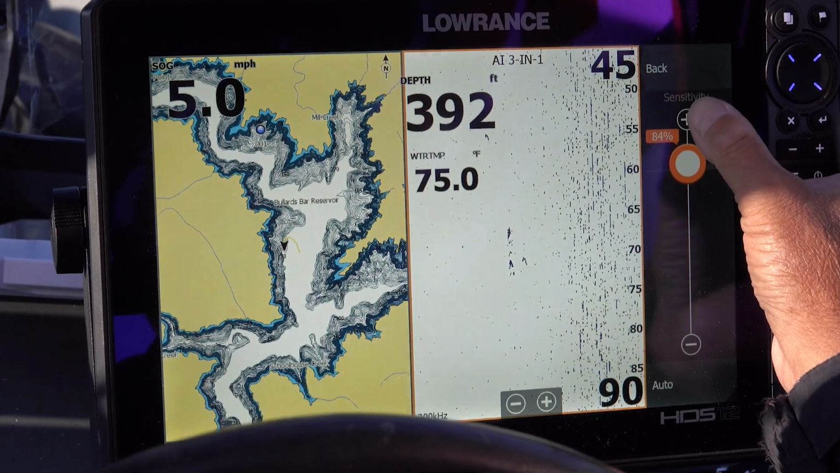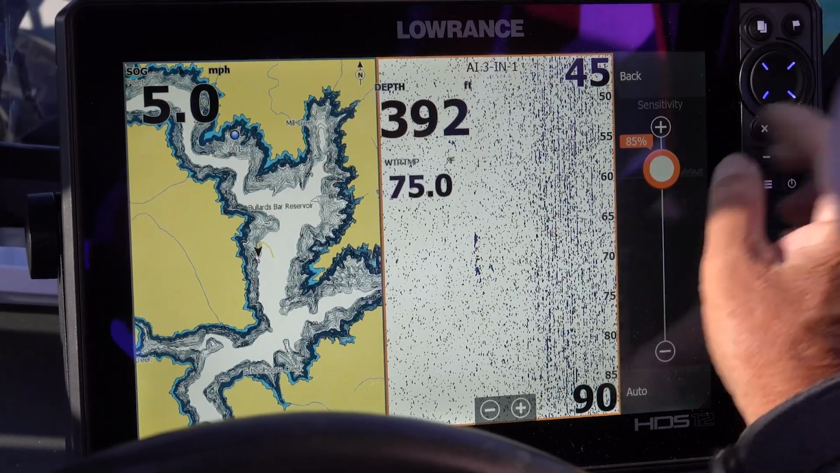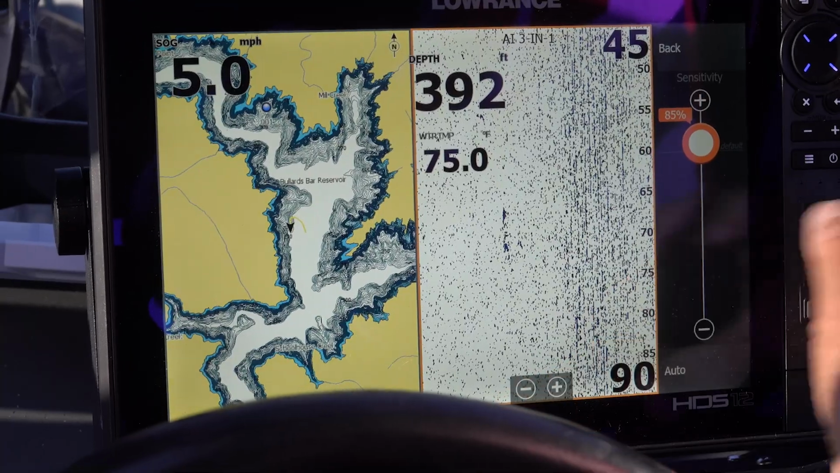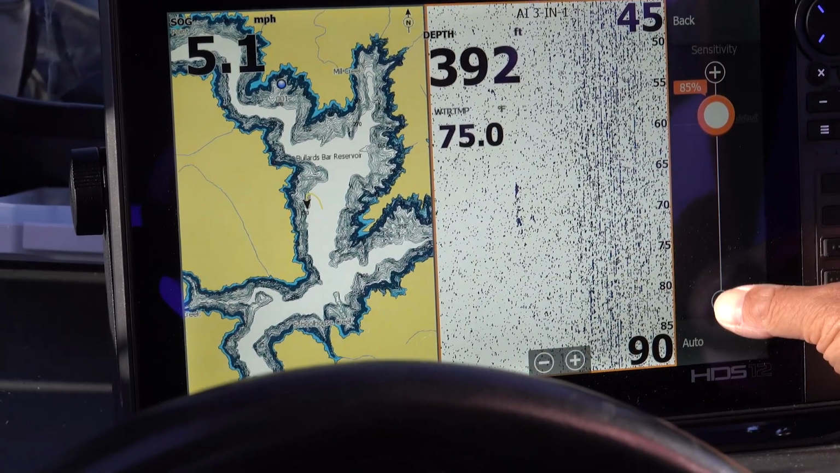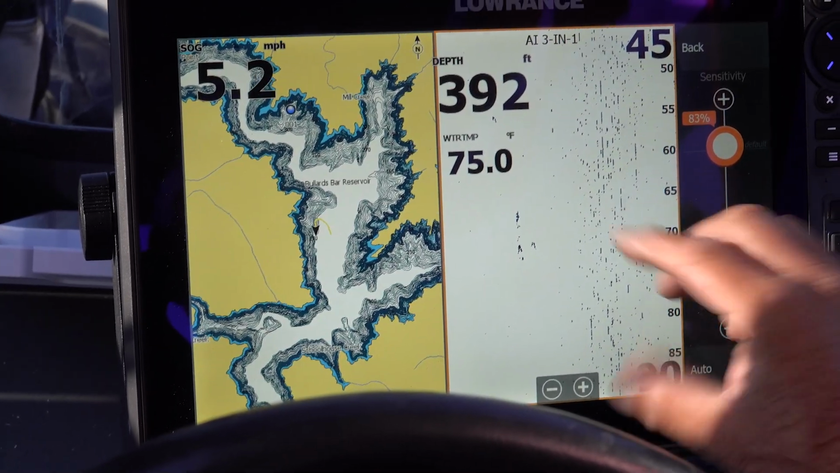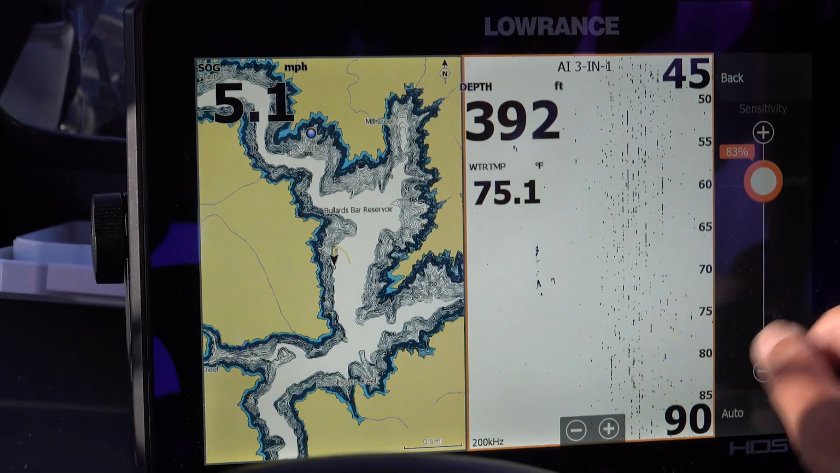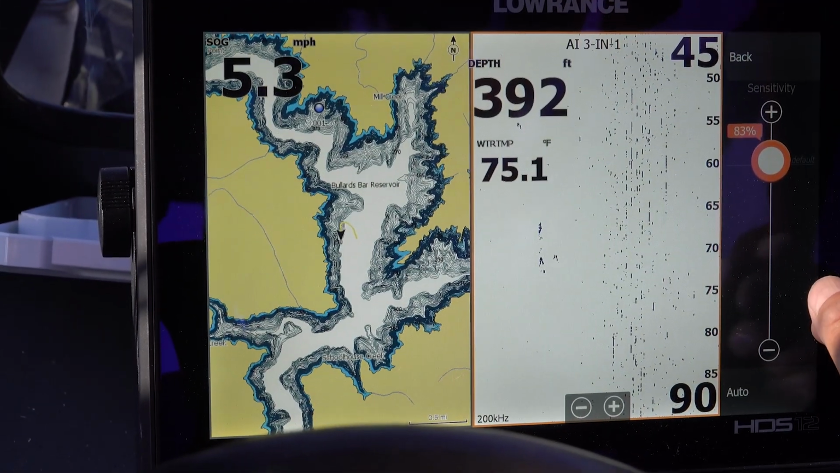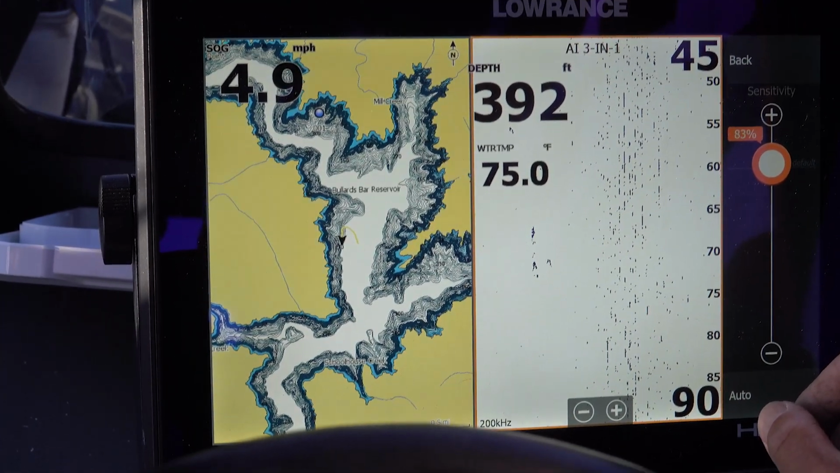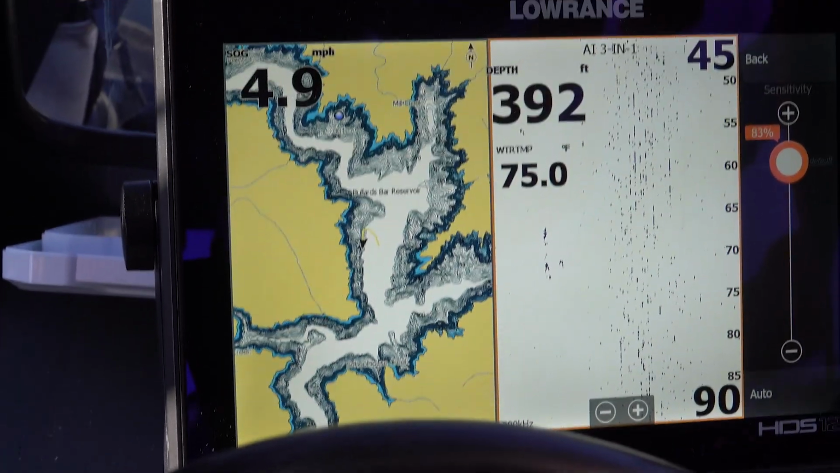When you have this sensitivity on manual, you always have to fool around with it, because when you might come up on a shelf that's like 50 feet shallower, your screen's going to get black like this. So you have to go in here and just touch it just so that it clears up about like that, where you could just hardly see any specks. That way you know you're getting a double reading, so you're getting a strong return on the transducer. So anything you see like groups, you will actually see them.